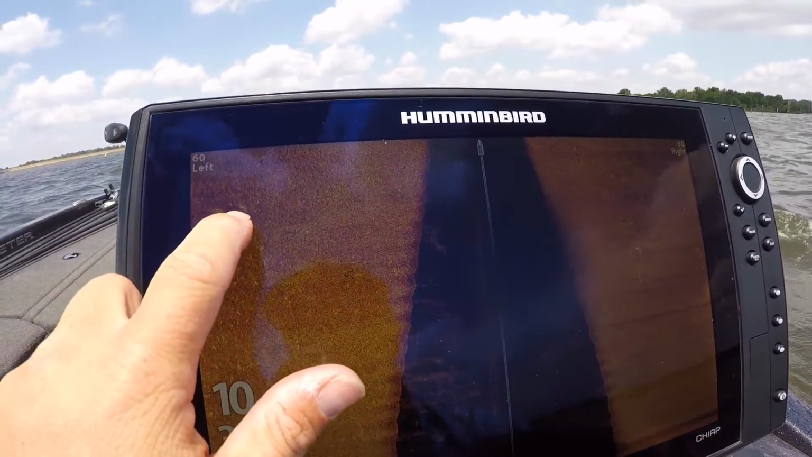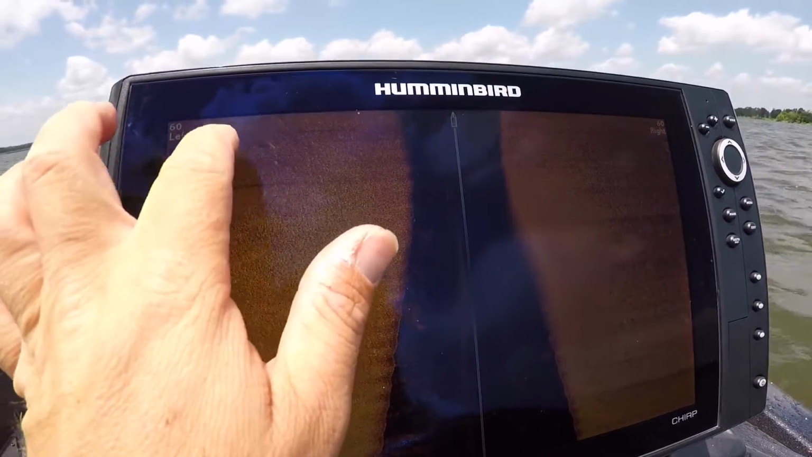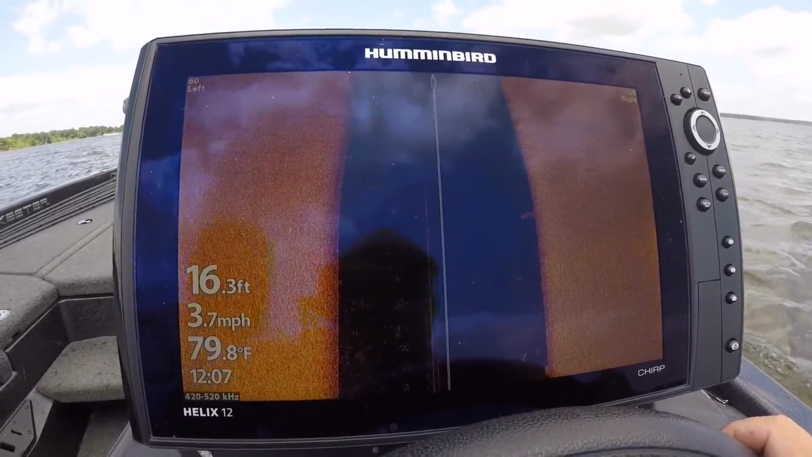A couple nice fish right here. I'm making a turn, so it's starting to smear, but if you look right here, you can see another fish sitting right at the very top peak of the ridge. Very top. We're gonna idle up this ridge.